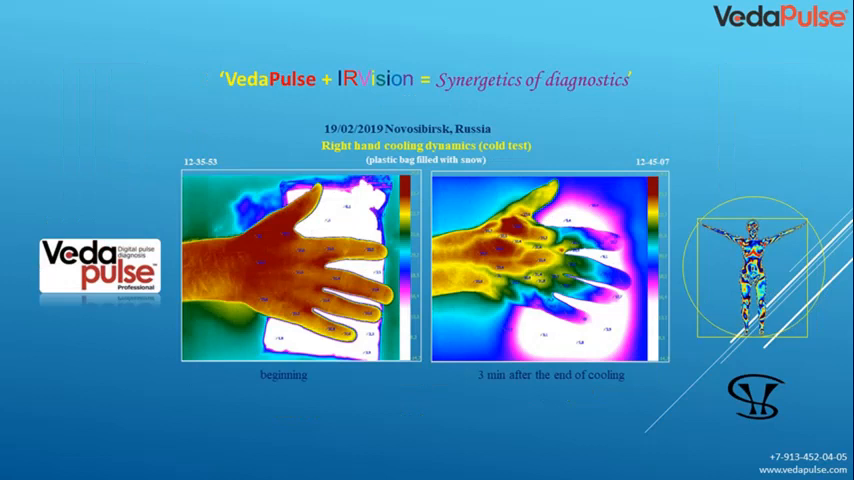Then we conducted the following experiment within our organization. We placed his right hand on a bag of snow. Please note that after 3 minutes, we saw the states of the meridians that are reflected on the hands, and clearly confirmed that he has problems of venous congestion and, as a result, sinus bradycardia, which we confirmed in the previous analysis. He went to Slovakia, where he had an ablation of the heart, because he had a very low rhythm, in the range of 37 to 40 beats per minute.